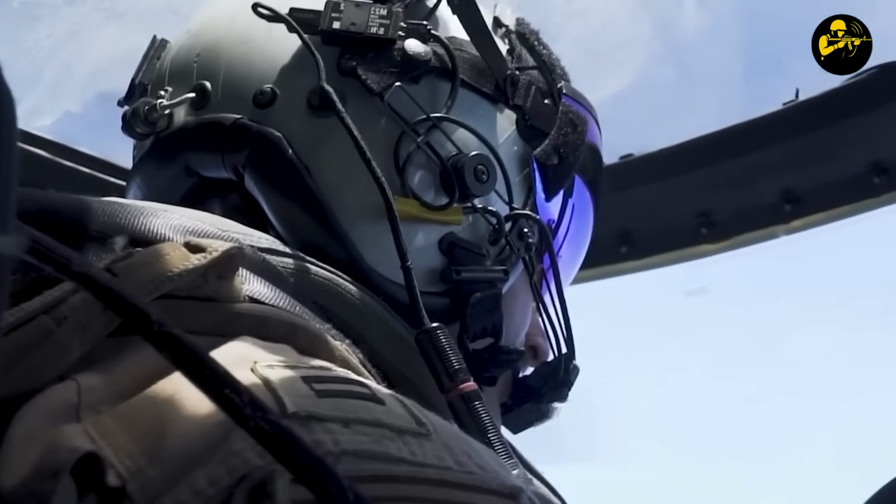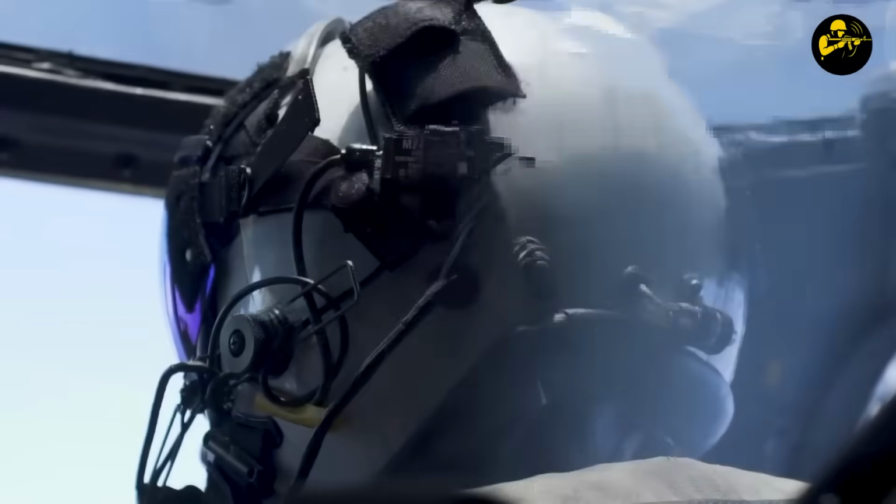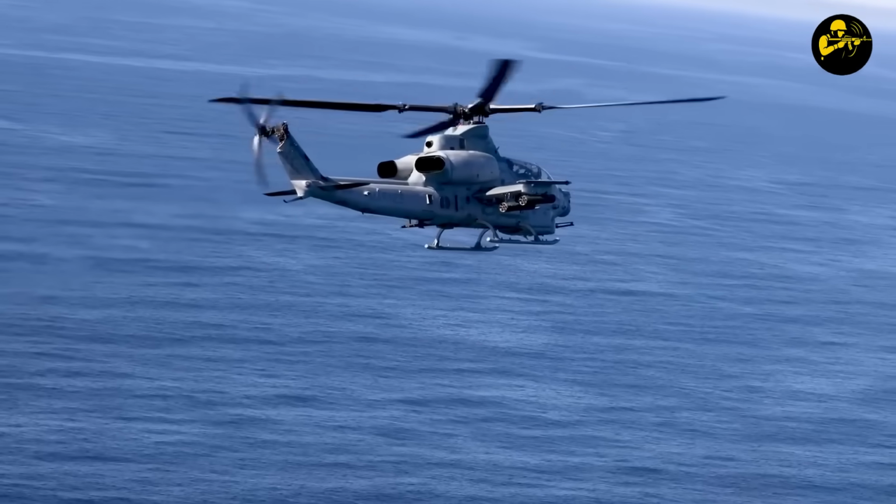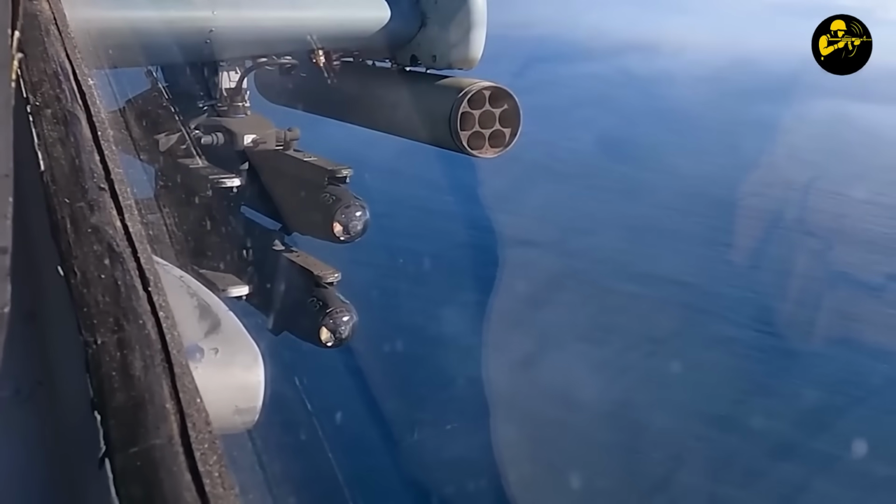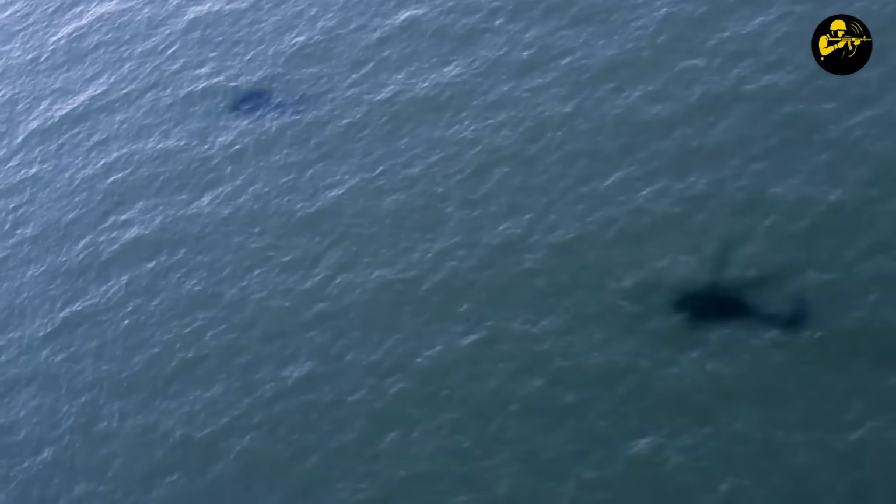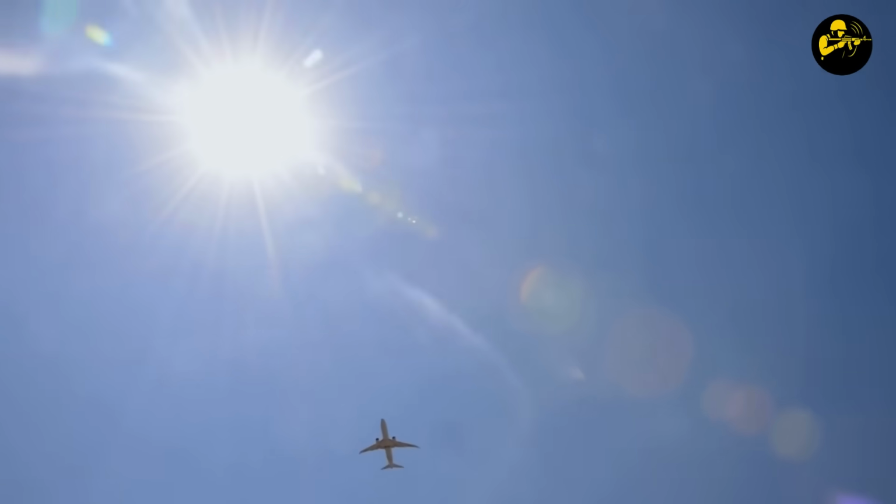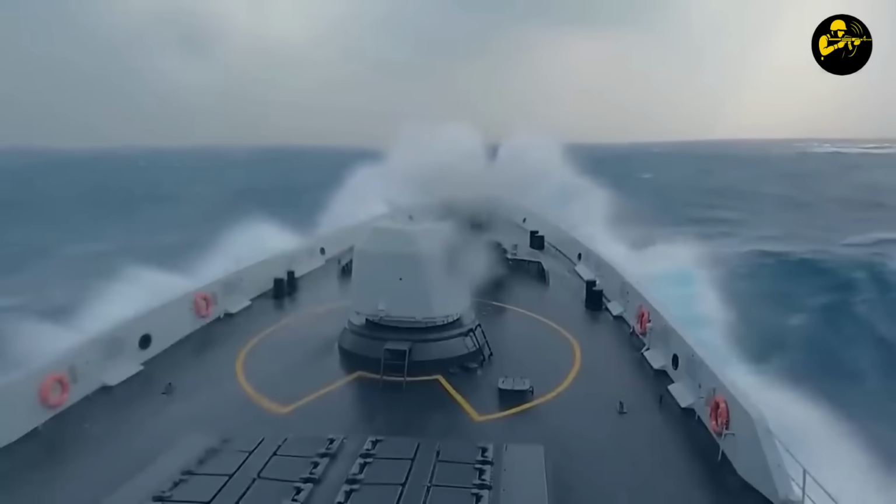Inside the cockpit, the pilot's eyes were locked on the targeting data streaming across his TopOwl helmet-mounted display. Range, 18 nautical miles. Closure rate, 195 knots. Time to weapons release, 7 minutes. The boat below had no idea that democracy was approaching at the speed of "you should have stayed home," guided by satellites, tracked by aircraft, and carried by a Marine who hadn't missed a target since flight school.